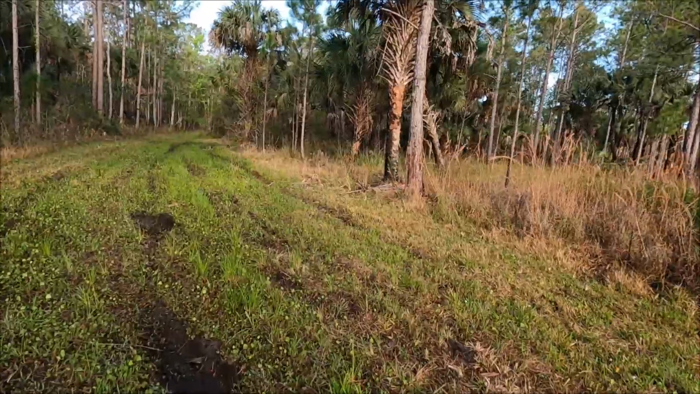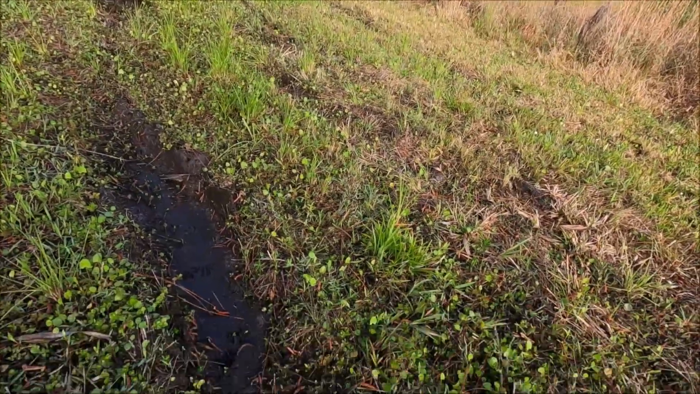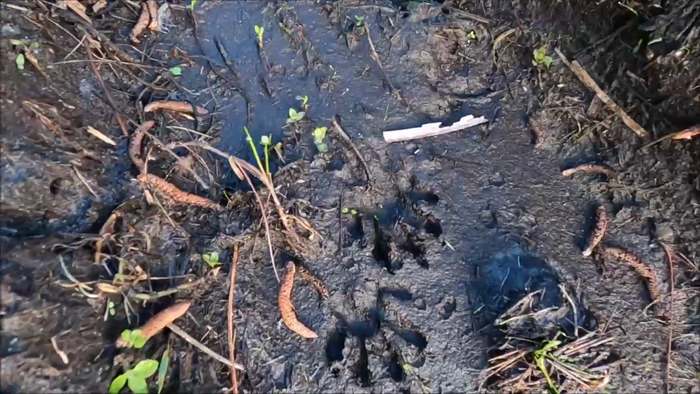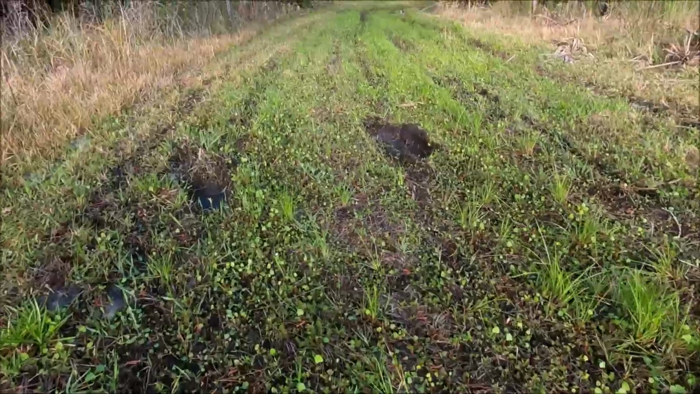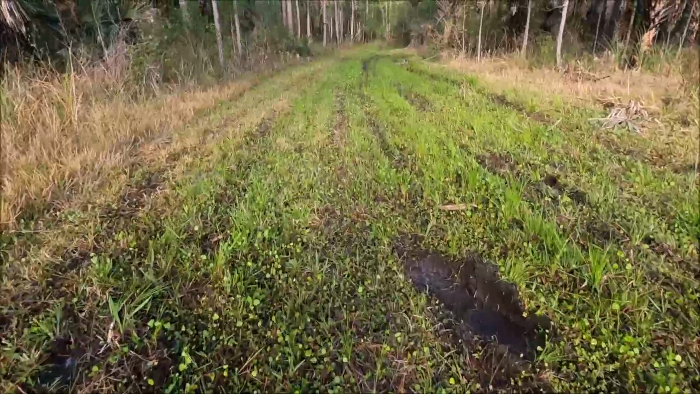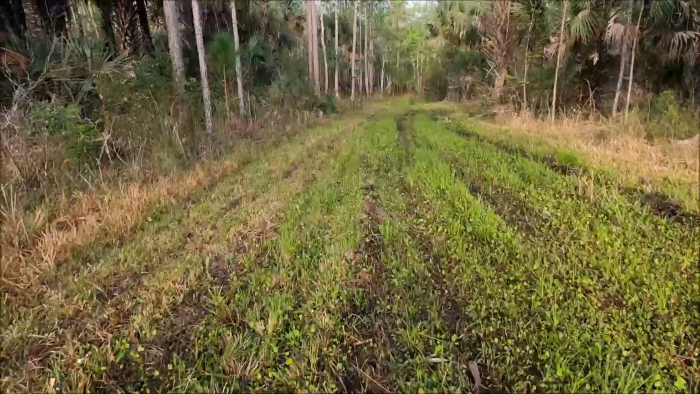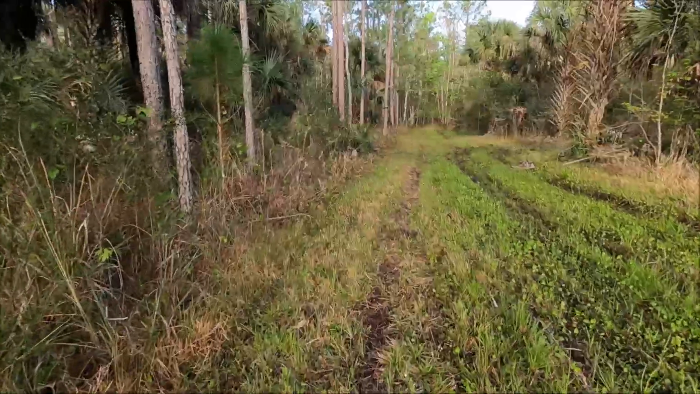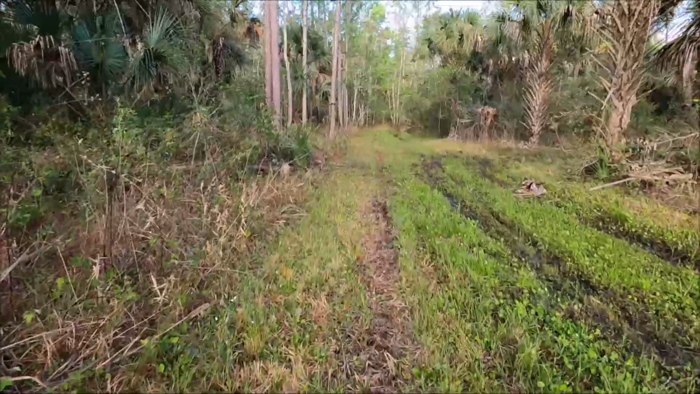Hey guys, we got some rain since I set this up. I'm gonna go ahead and see what's on it. If anything, see some deer tracks here too.